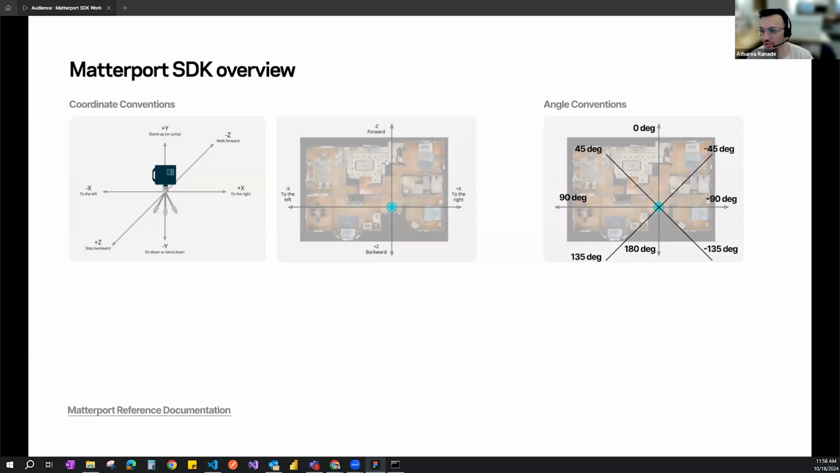You'll also notice there's a particular orientation of any scan. Negative Z is forward, positive Z is backwards. In the same way, X is to the right, negative X to the left. This is not specifically documented in the Matterport SDK, but as you move the axis rotations within the scan, you have negative 45 to the right, negative 90 to the right, and positive to the left.